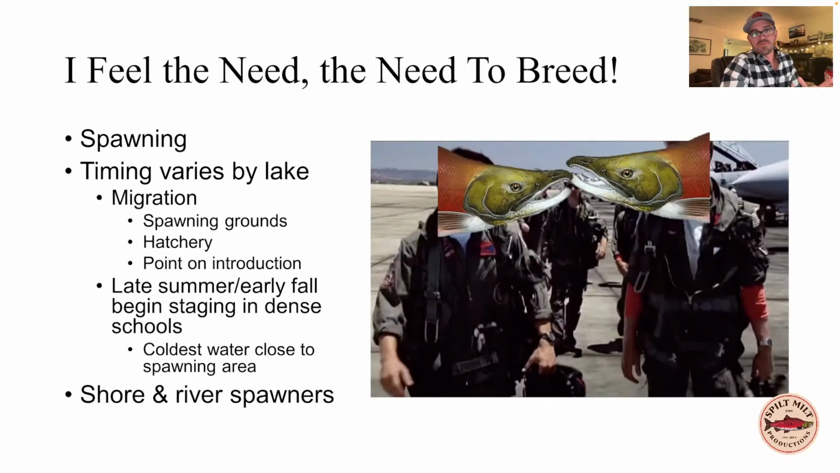Of course, there's also the confounding issue of spawning, right? Most of us are fishing for fourth-year fish because those are the largest fish, and thus they're going to give us the most meat. That's the fish we really want to catch. Of course, these are the ones that are going to spawn in the fall, and the spawning times of kokanee vary widely across the West.